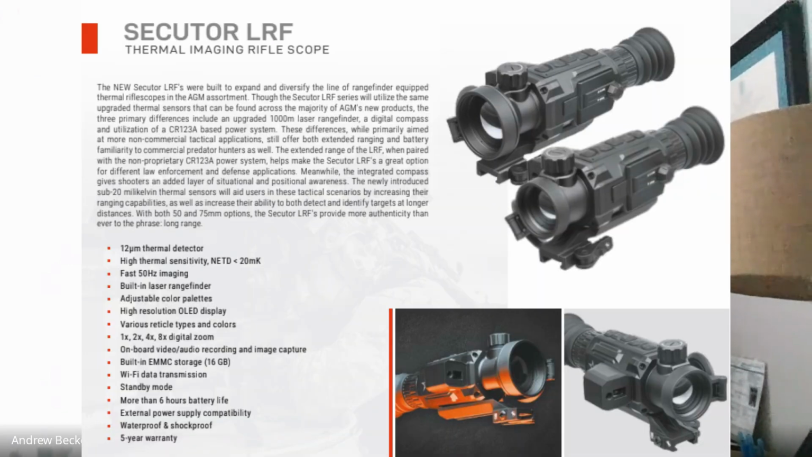The Secutor LRF, that's a little bit more limited. I mean, that was made for a specific purpose. More of overseas type stuff, exportable type. But where I could see that becoming a player for the commercial market is it's essentially the Rattler 2 core.